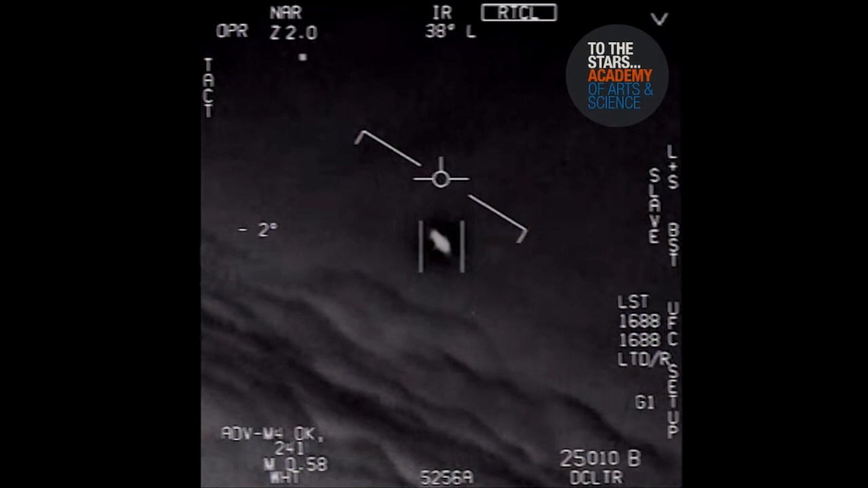So the WSO says to the pilot, to David, that this is a drone. And in response, David replies that this is not a single object. There is an entire fleet of similar objects.